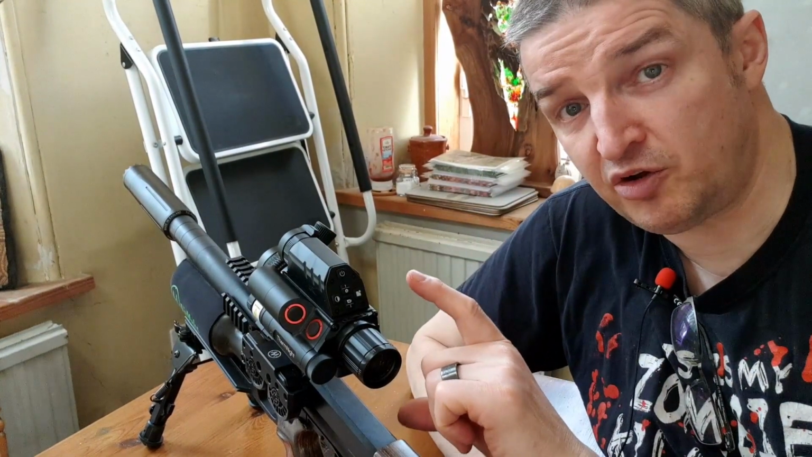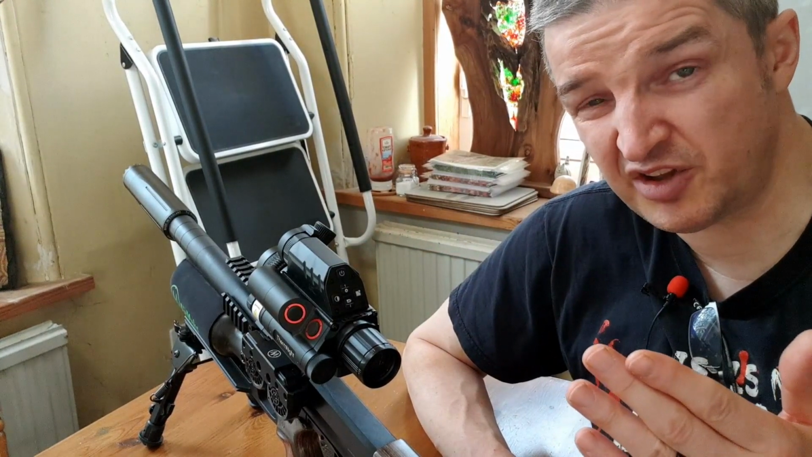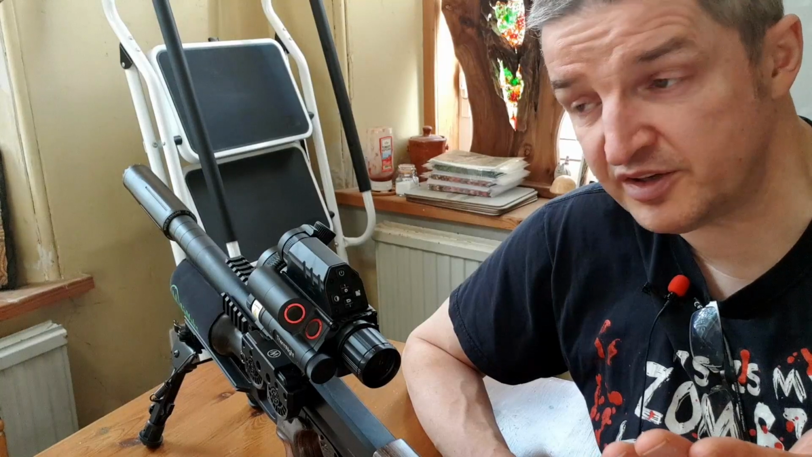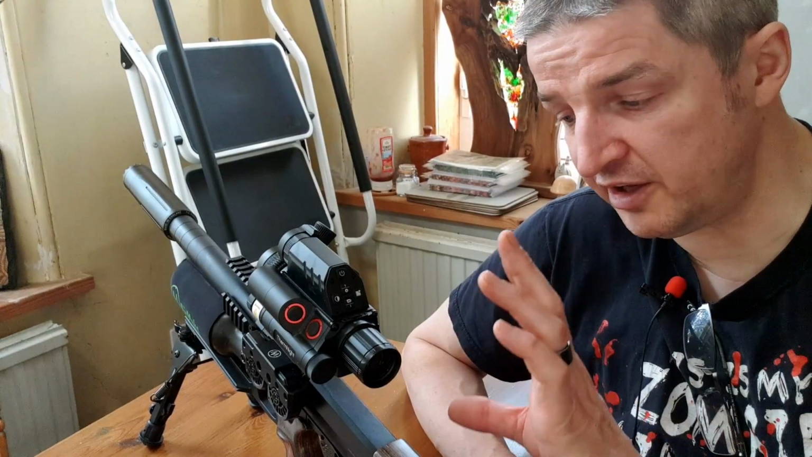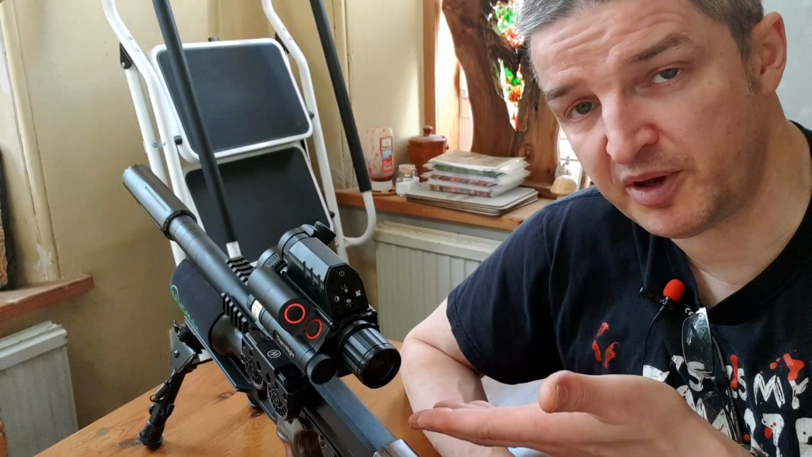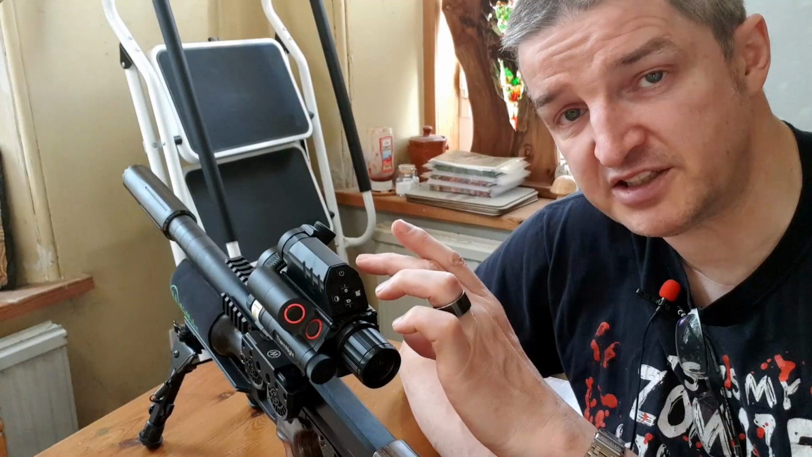With this scope being 111 mil from the bore to the upper lens, basically the two primary and secondary are coincident, which is 32 and 30 meters for me. So they are the same. So you do have to be aware you've got quite a high line of sight, I'm using a bullpup anyway, so it's high, but you do have to be aware because you're measuring to the upper objective lens.